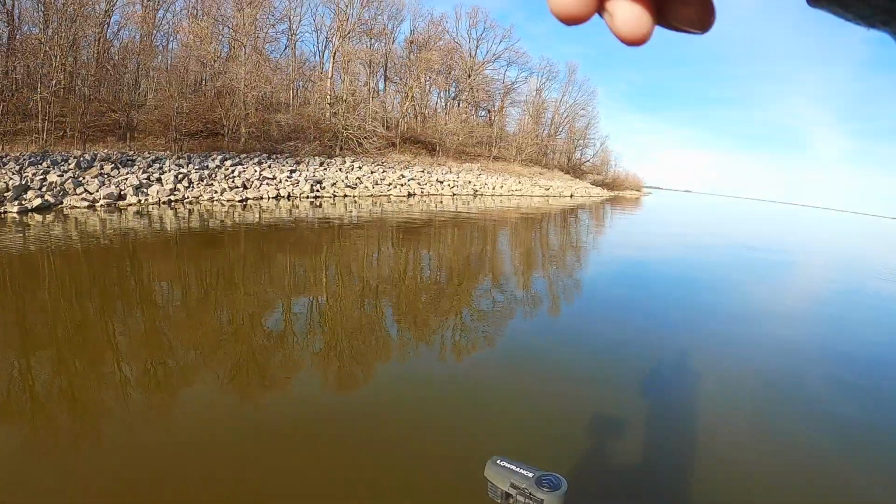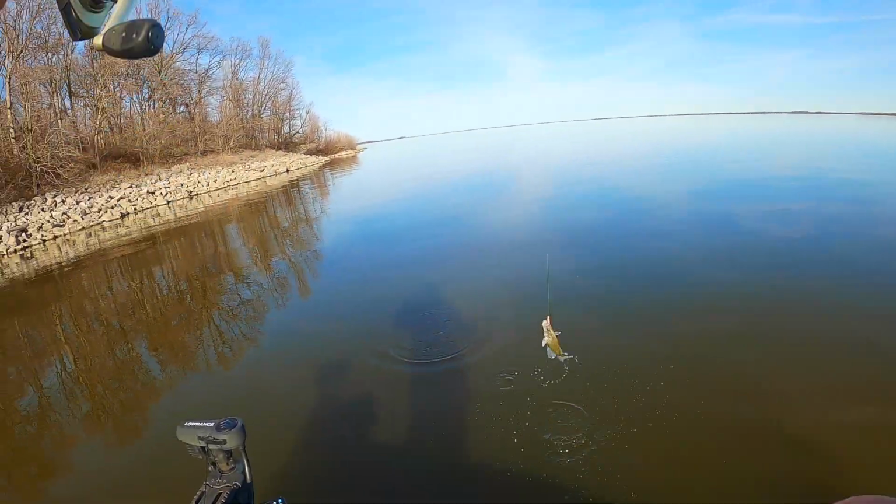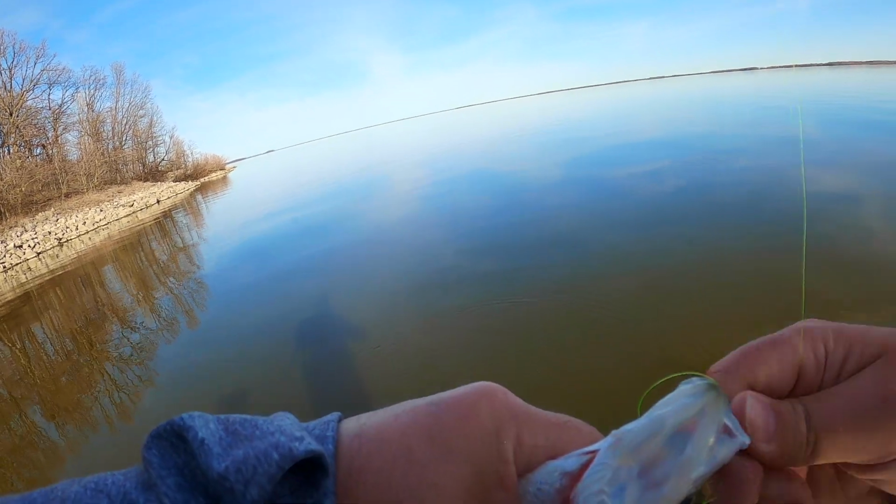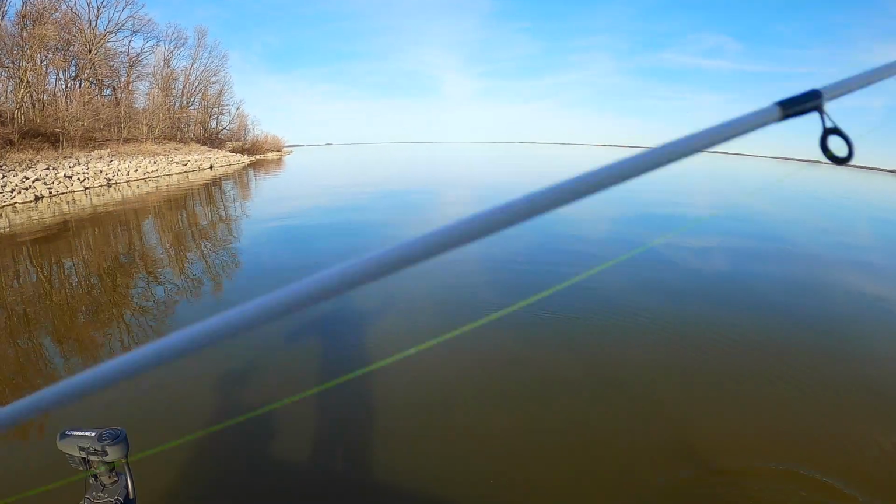Comes one again. Little one. All right, that's fun. I wish it was as easy when I'm bass fishing with the live scope. It is not.